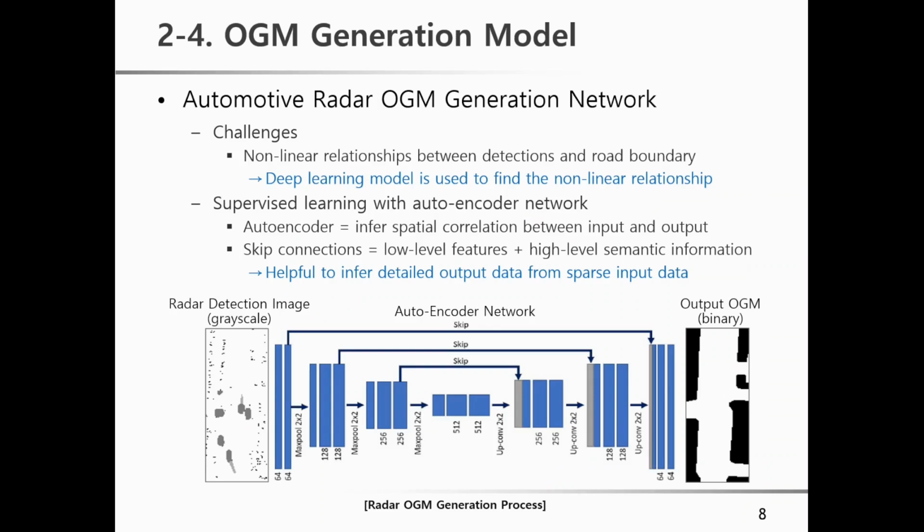Unfortunately, we cannot get the OGM from the detection image directly because of the nonlinear relationship between radar detections and road boundary. To solve this, I designed an autoencoder network with skip connections.